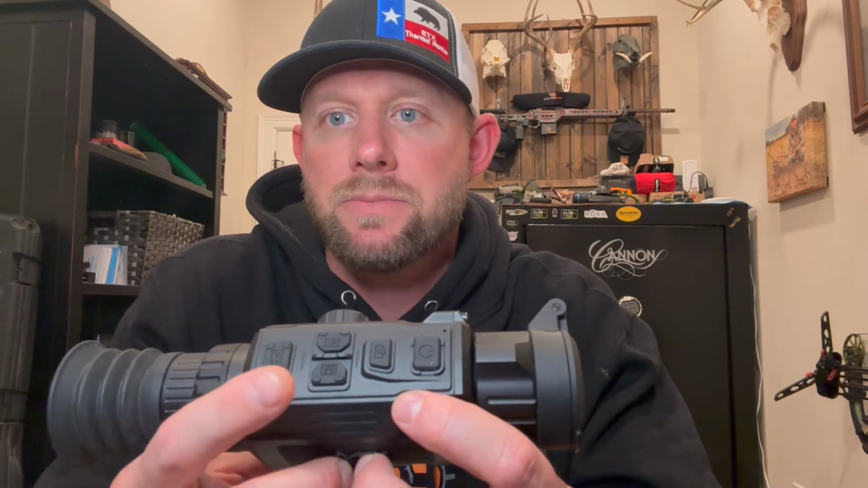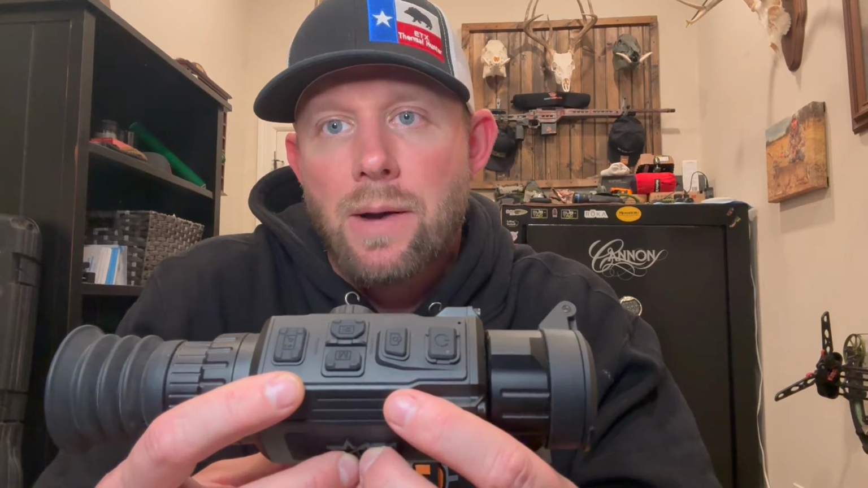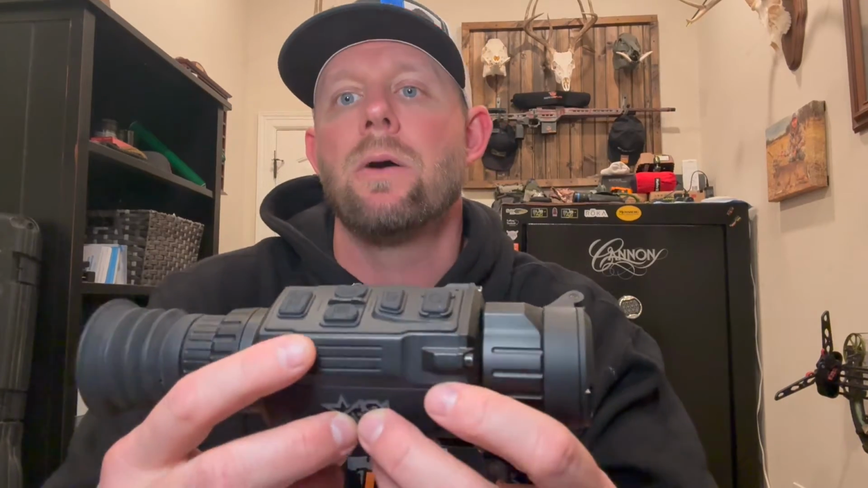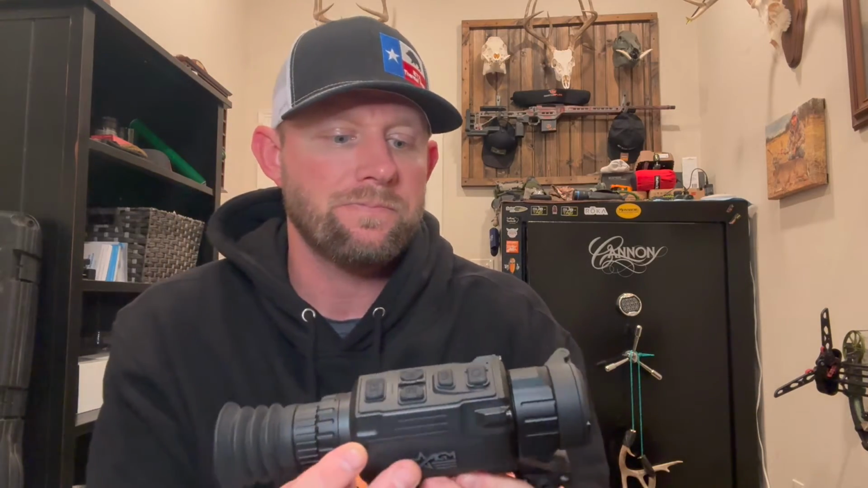The configuration of the buttons, they're really easy to find in the dark. They've got good tactile features to them, so if you have gloves on or you don't have gloves on, you can really find the buttons easily, press them easily, and navigate this optic without having to look at the button configuration. Them being on top of the optic makes it really great for ambidextrous people, so whether you're left-handed or right-handed, works really, really well. So those are some of the form factor and overall design changes they did to the Version 2. All great upgrades on this Version 2.